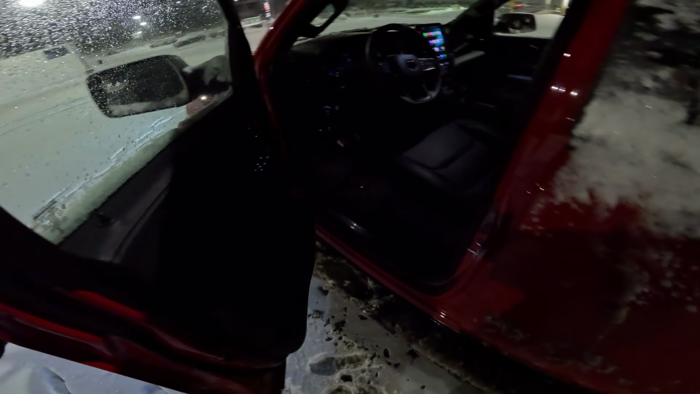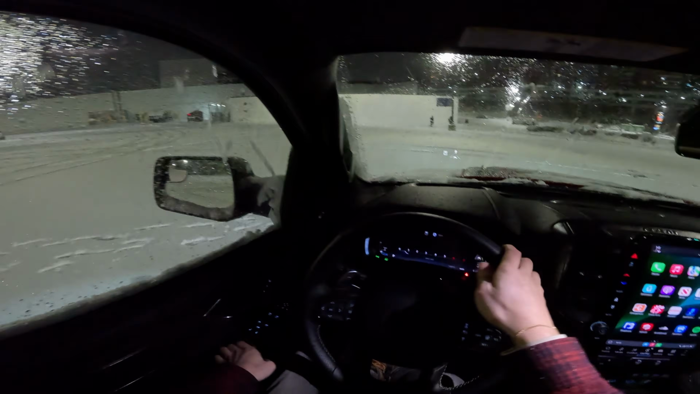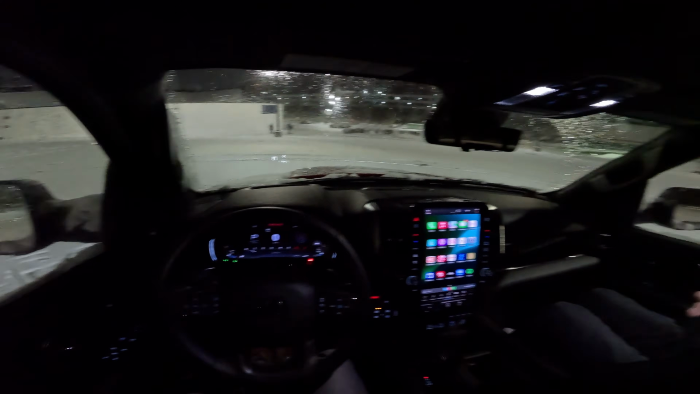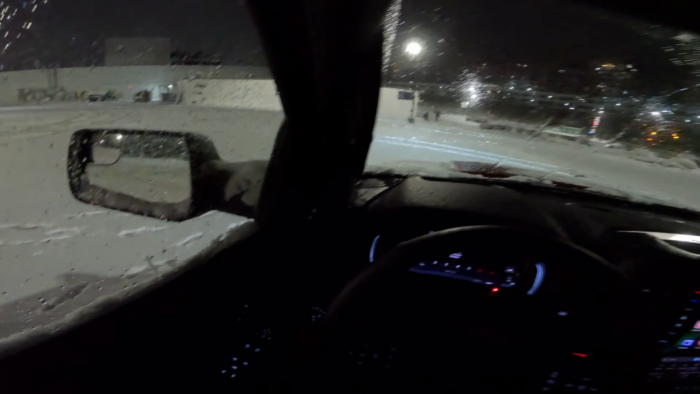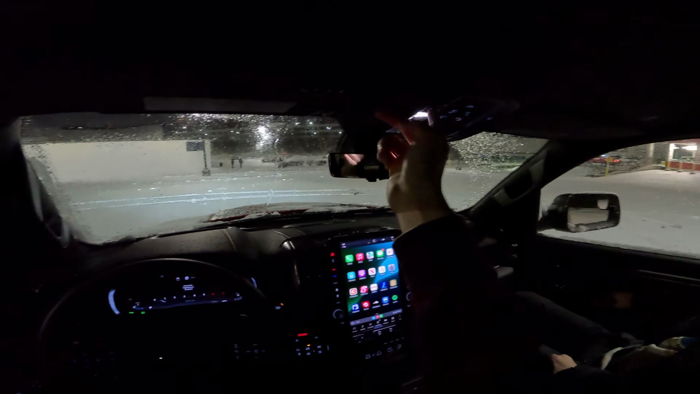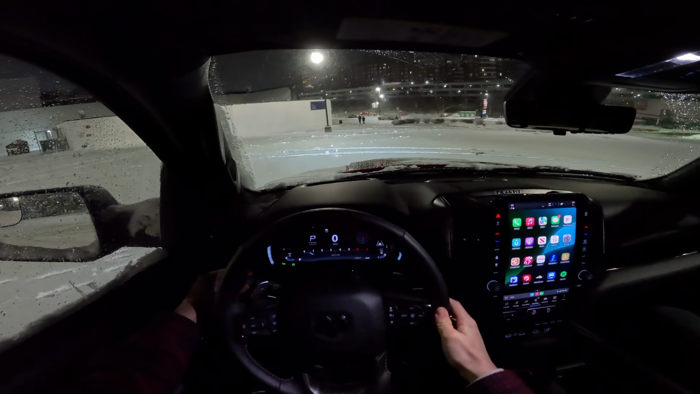Lots of snow and slush in this poor thing. Sorry, Ram, we are putting it to the test in the real world. Try to get enough snow off us. Thankfully we have these all-weather floor mats in here. Oh, nice and warm in this cabin. Heated seats, heated steering wheel, heated everything. Let's make sure our headlights are on. Some interior illumination so we can see what's going on in here. We have automatic wipers as well, which is quite useful.